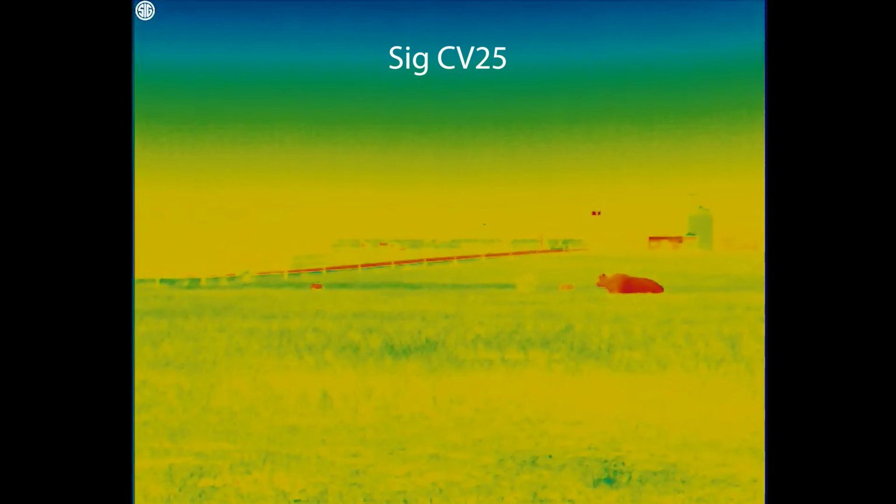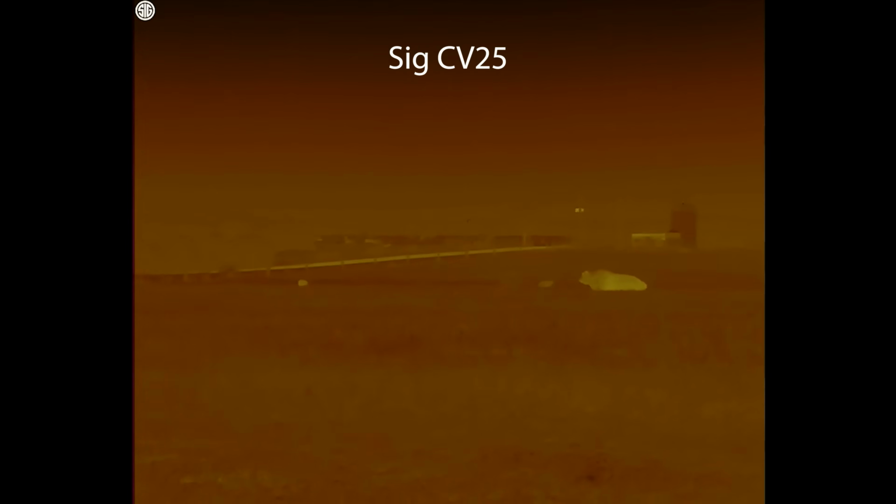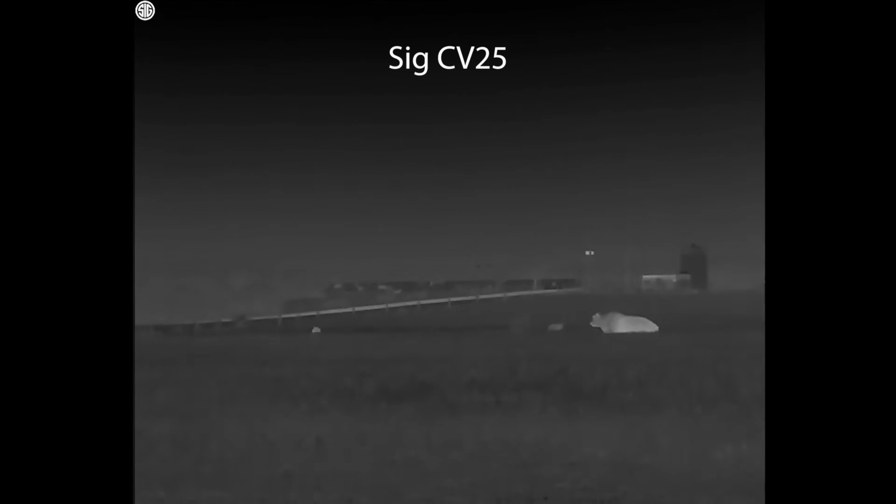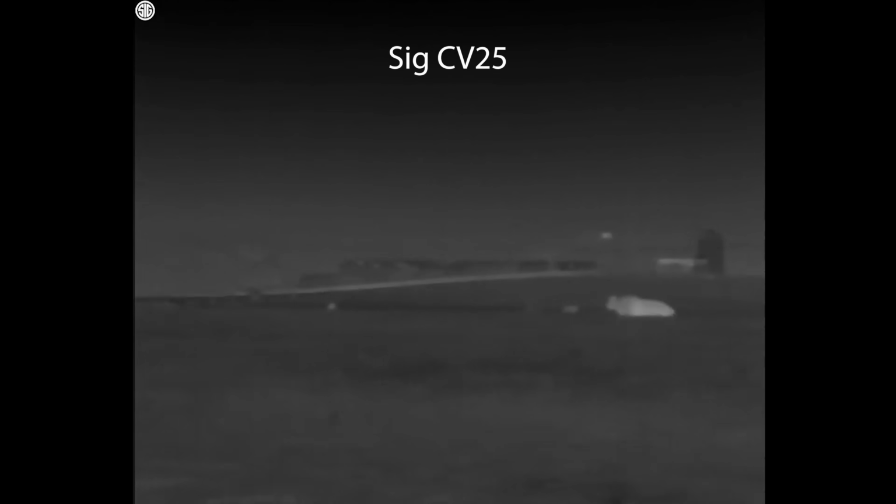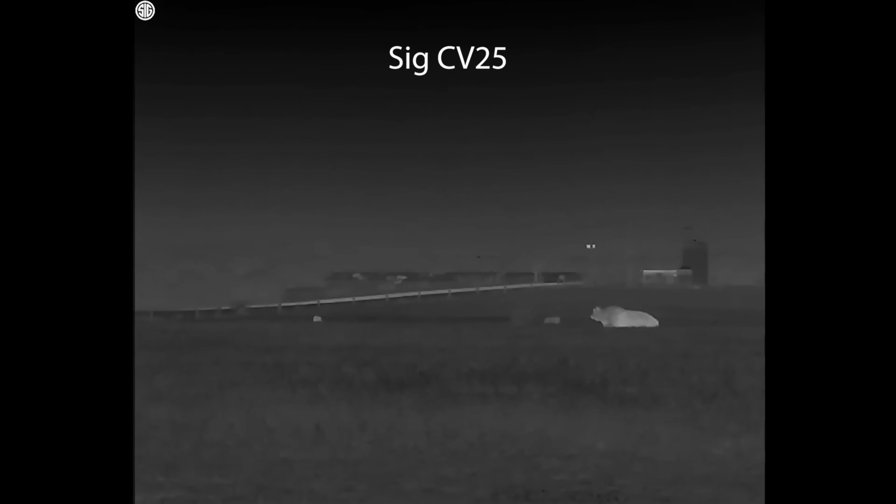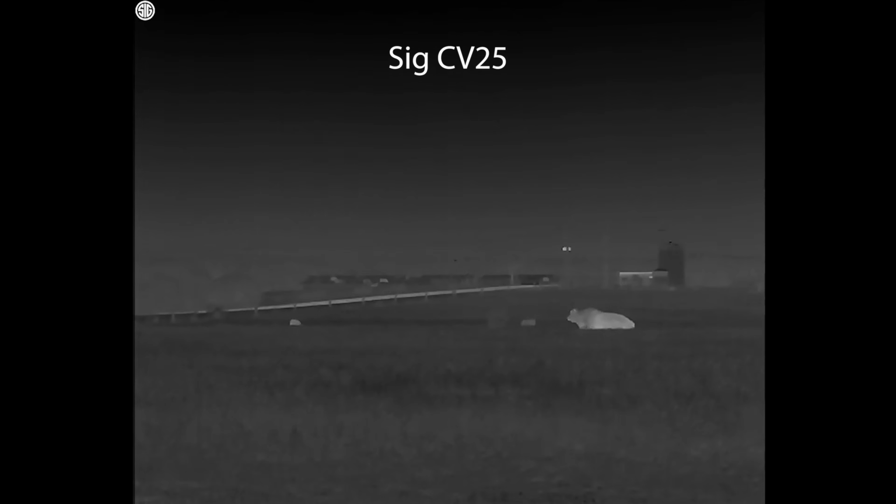But that is a lot more evident now because you see that the background, those cows at 550 yards in the CV25 downloaded, compressed, and then re-uploaded footage just doesn't look nearly as great as the RH25V2, but when using them side by side, I personally have a little bit more preference to the CV25. Now, I just point that out because again, we are kind of comparing video compression rates, which isn't necessarily apples to apples here.